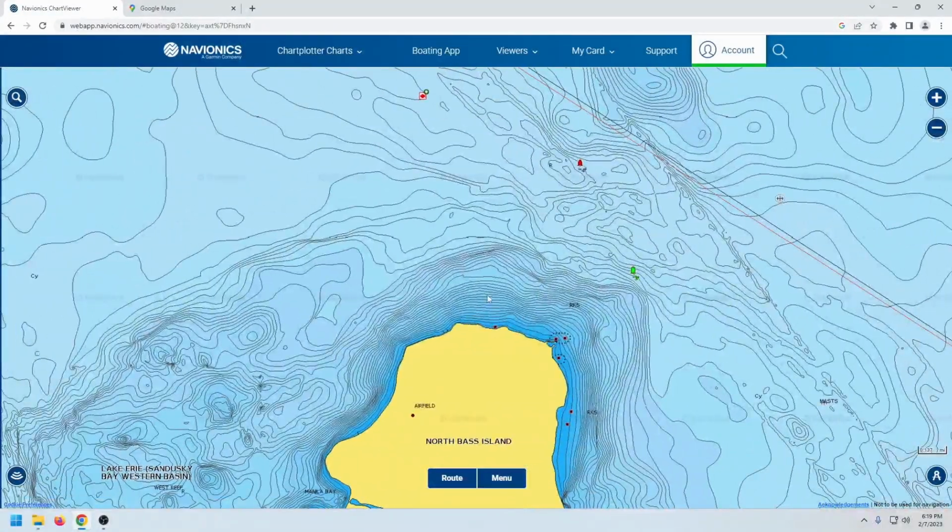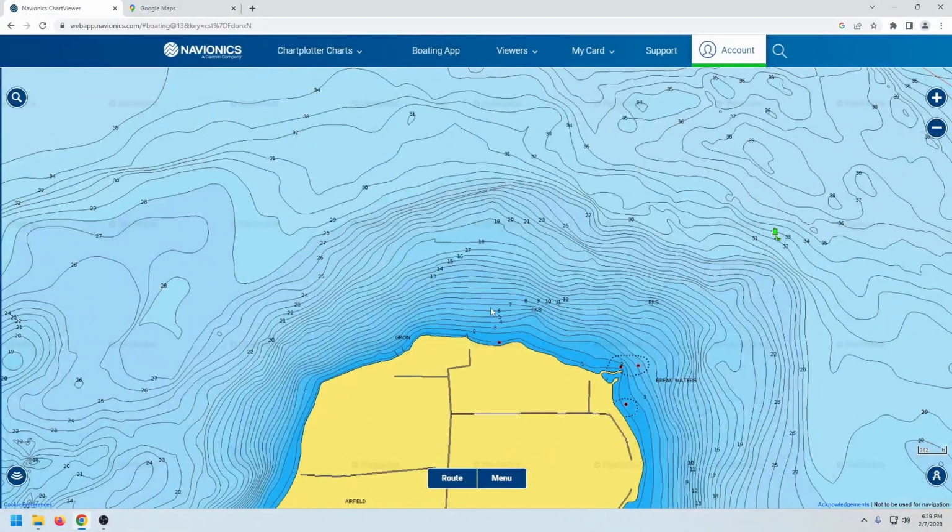Now in the north side, I do not fish the north side until way after the spawn. I'm talking late July, August, into late summer, September, October. These fish will hang on these 20 to 25-foot contours on the north side here.